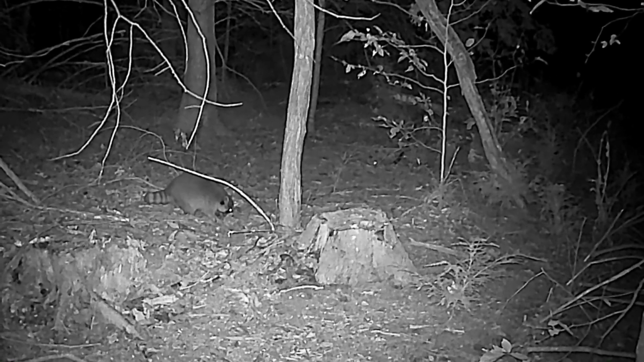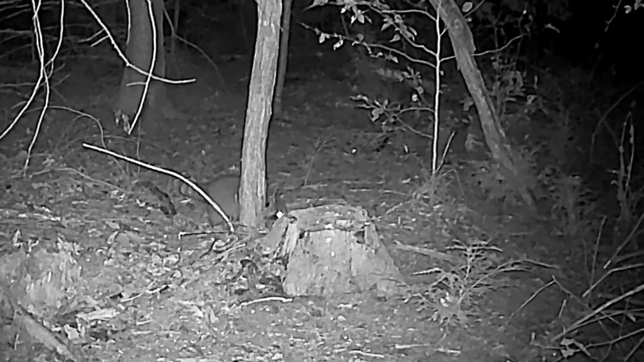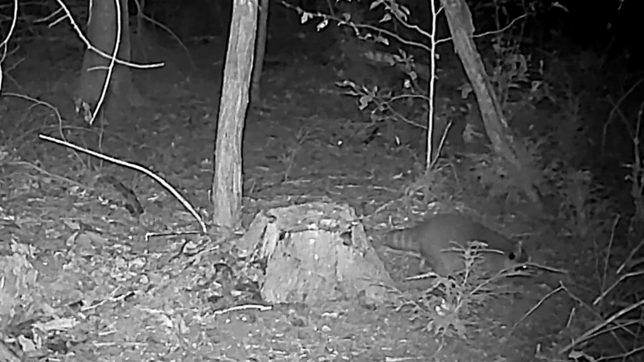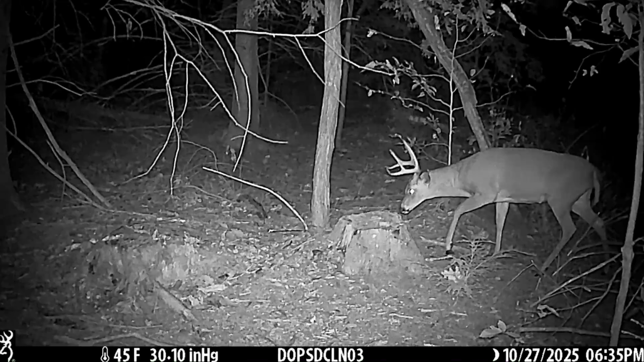The second clip is of a raccoon. First time we've seen a raccoon in this area. I do plan to put a Guard Pro out here near the stump that he's walking by right now to try to catch the weasel up close and personal.